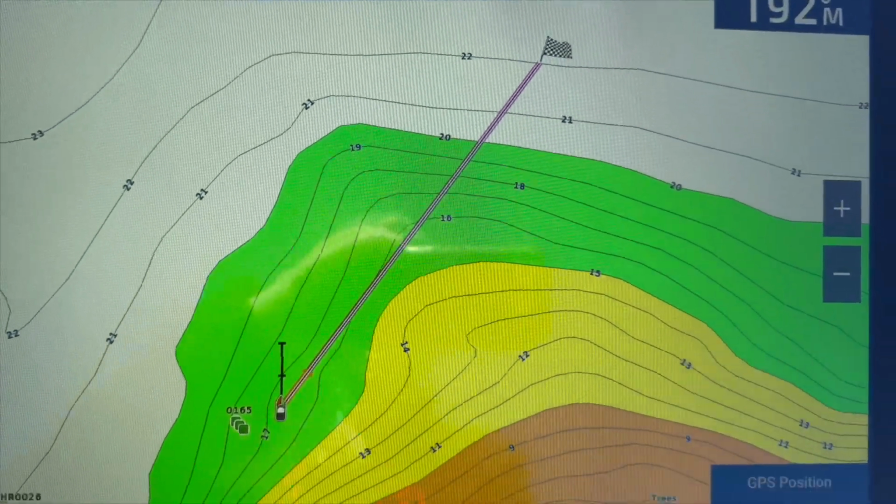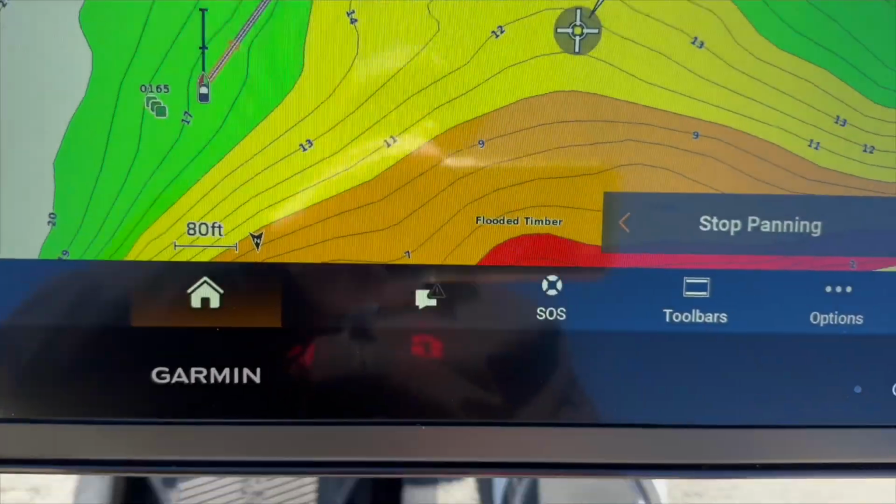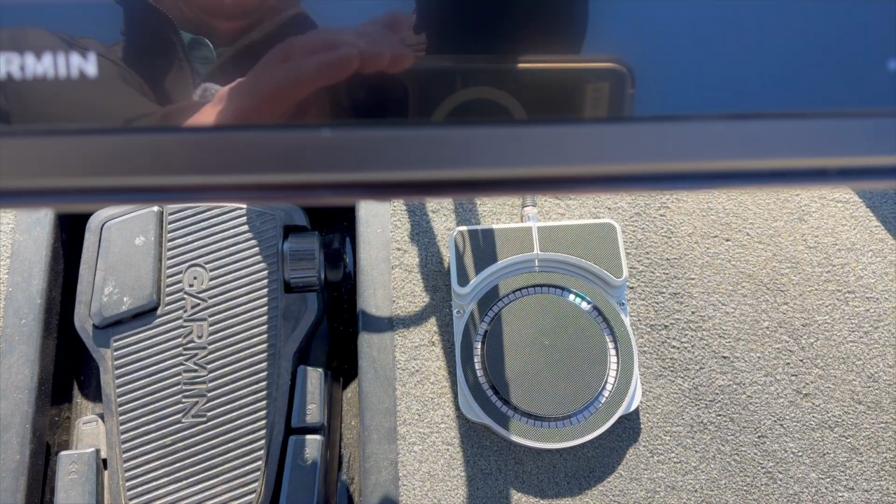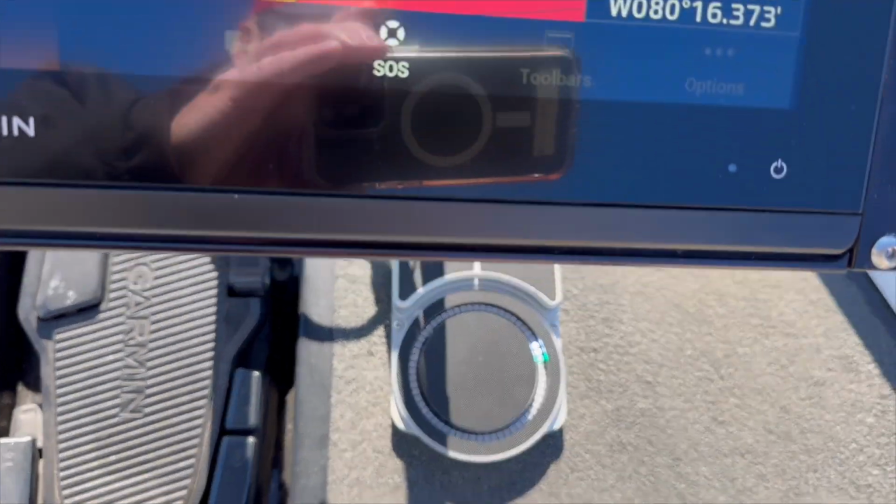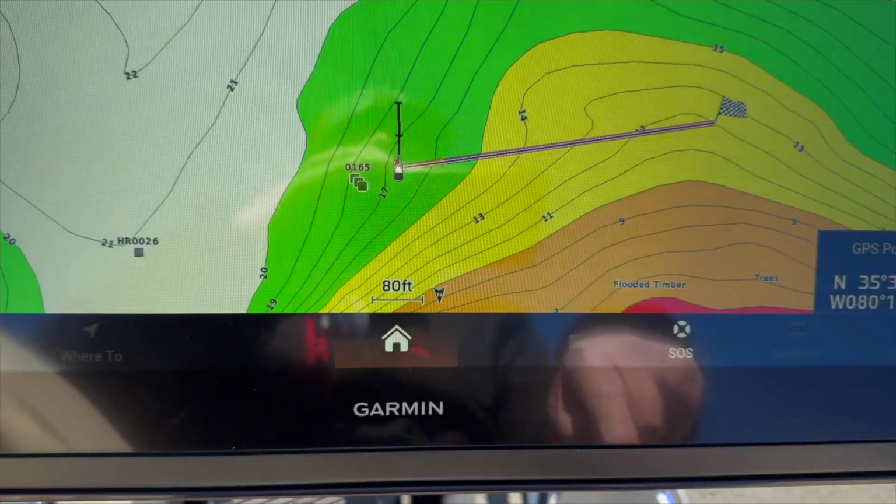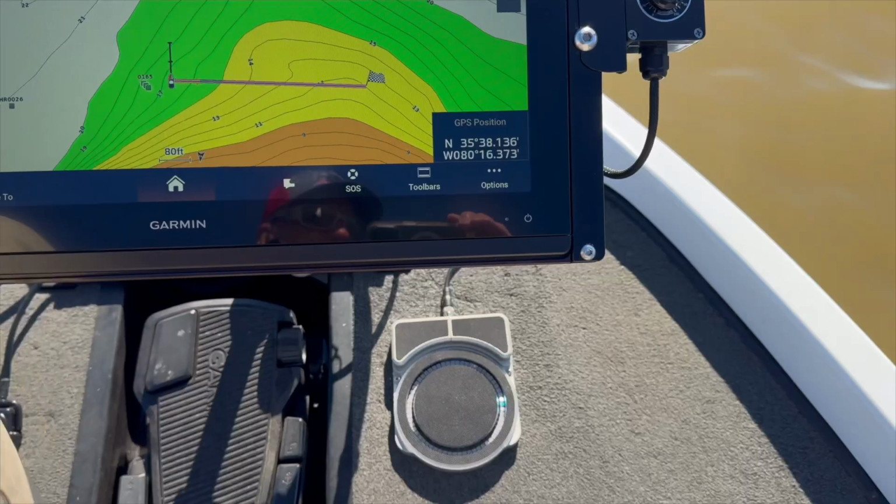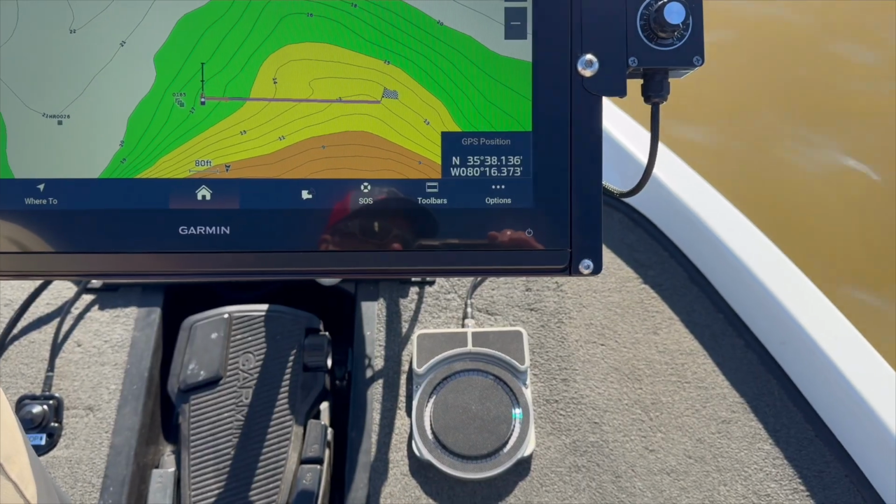Now if I want to do another one, let's just set one here. Okay, now I'm going to put it in go to. Now watch our RS1. It moved right over there to it. So it's not quite at 3 o'clock. You can see that's the direction that it's aiming. Maybe you can see it a little bit better if I hold the camera further apart.